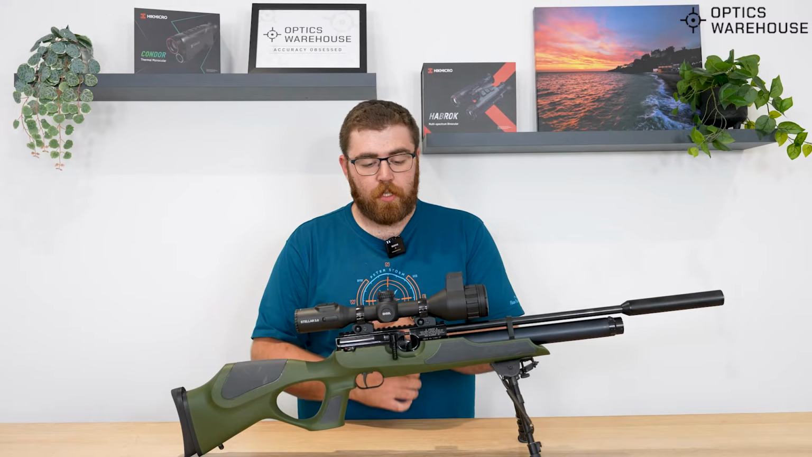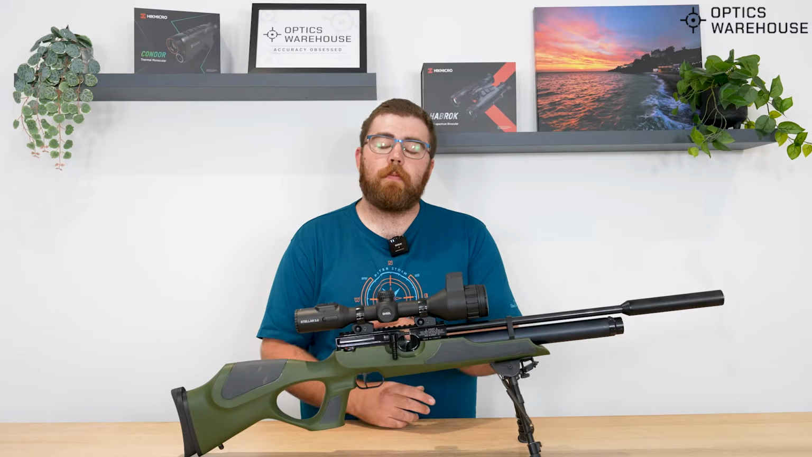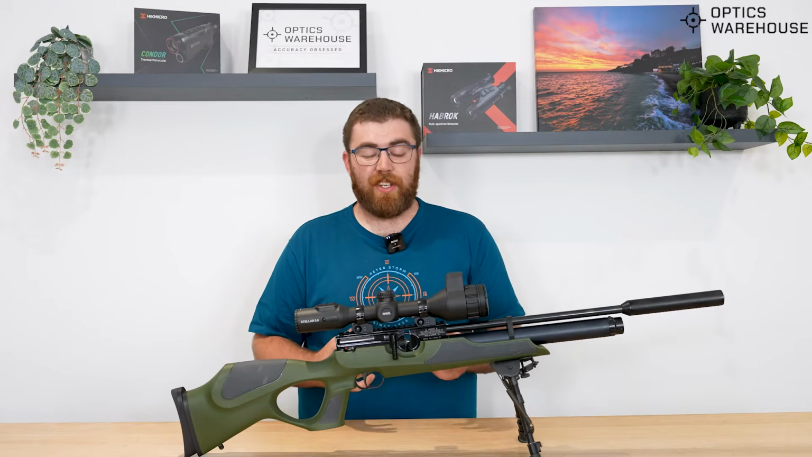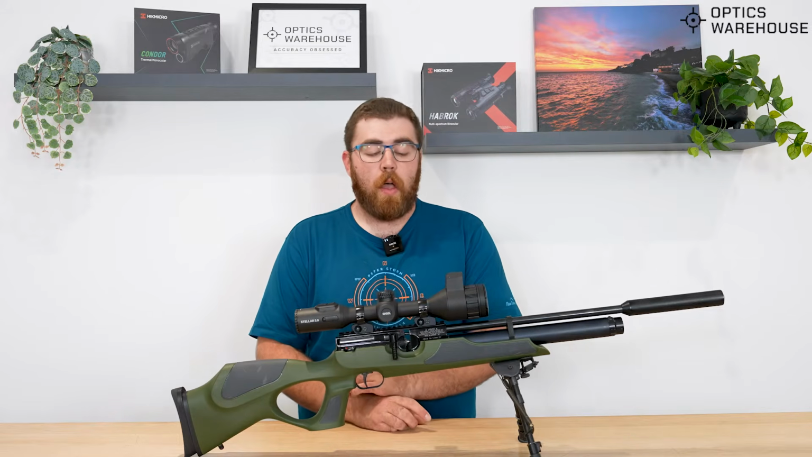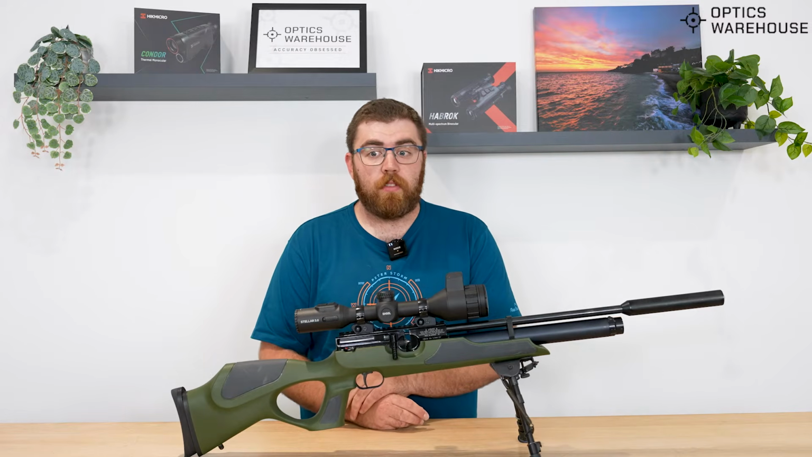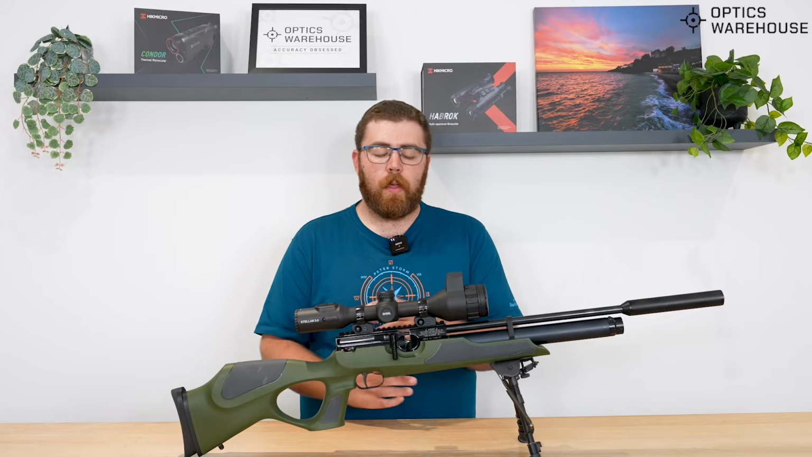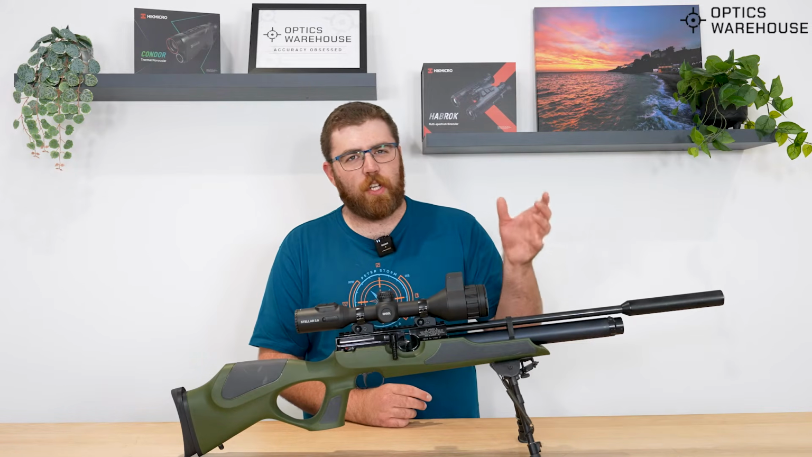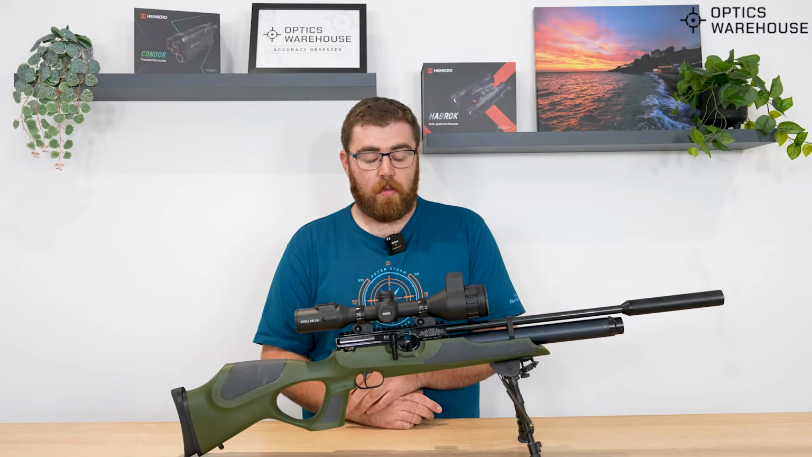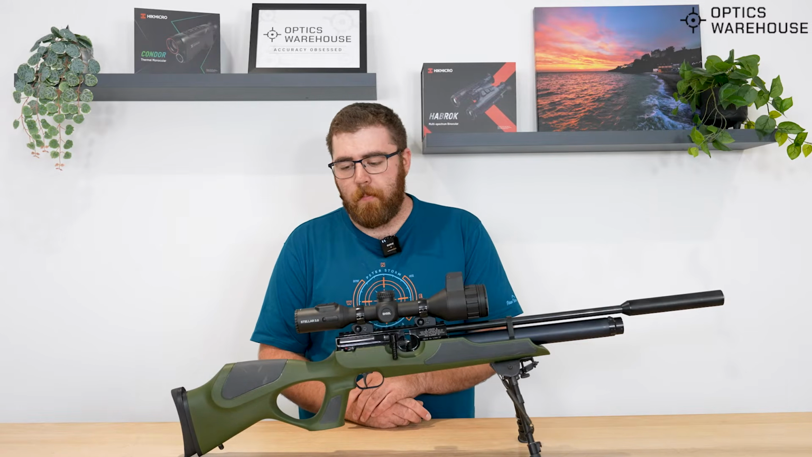So why is the image so good? It's the 6x base mag, which does mean you sacrifice some field of view, but it makes up for it by giving you a really good image that you don't really need to zoom in with. I have had a play with the zoom and I got to about 12, and at close range you could still tell what you were looking at. A rat looked like a rat, a rabbit, and so on. If you were pushing out, you'd probably notice that drop off in image quality, but for pest controlling, absolutely brilliant. And for the most part, I just didn't zoom in.